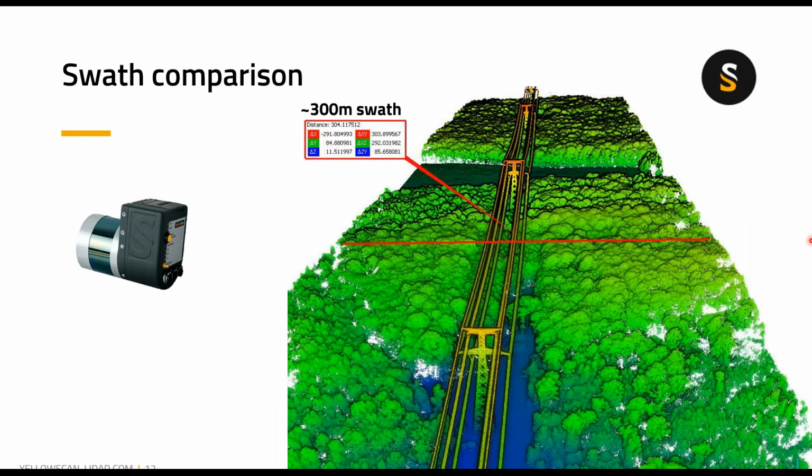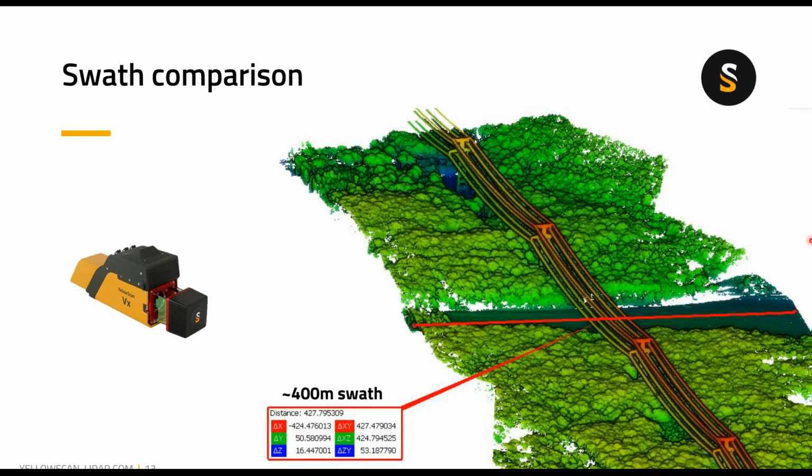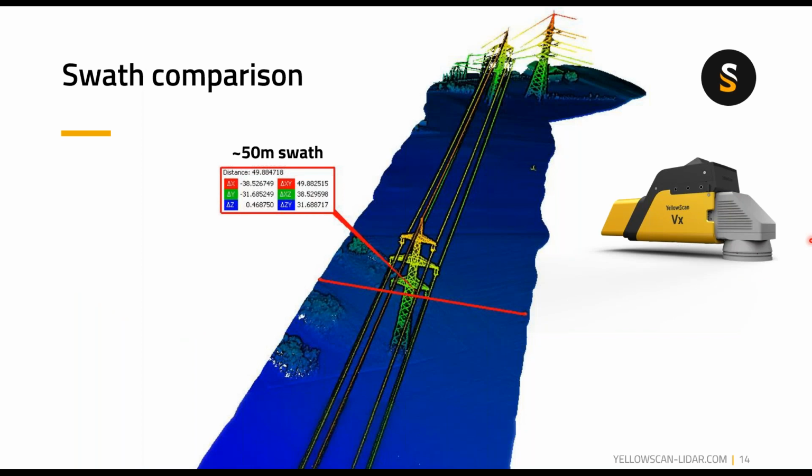So we move on now to the swath of the system. Here, this example was taken at 100 meters AGL for the Ultra, and you have about 300 meters swath. When we move on to the VX, you have about 400 meters of a usable swath, still at 100 meters. For the VXDL, the test was done in a different site at 80 meters, and you can see that you have about 50 meters swath.